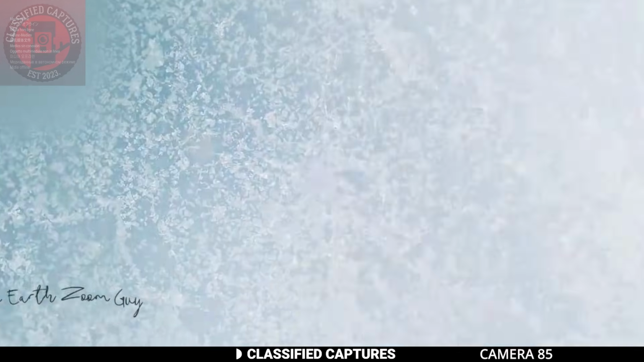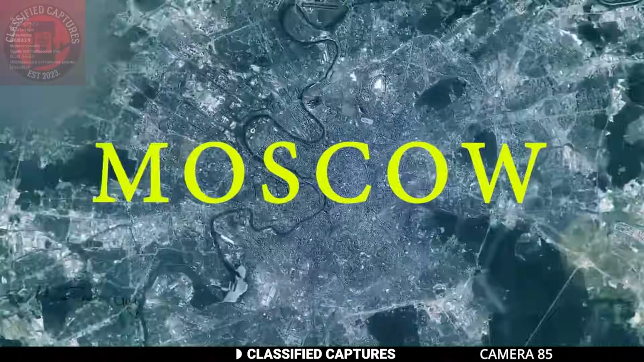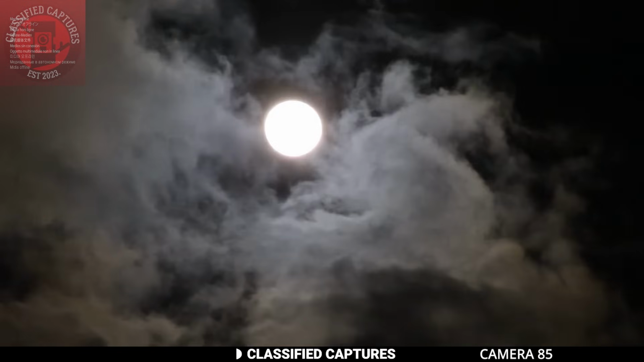This footage was taken in the Kremlin in Moscow, and what witnesses saw that night left everyone stunned. Hovering silently in the sky was a massive black pyramid-shaped object, and no, this wasn't the first time something like this has been spotted. A documentary even covered this phenomenon, showing the object from multiple angles, and here's where it gets even weirder. Similar pyramid UFOs have been reported over China, the Pentagon, and even above a US warship. That's not just a coincidence.